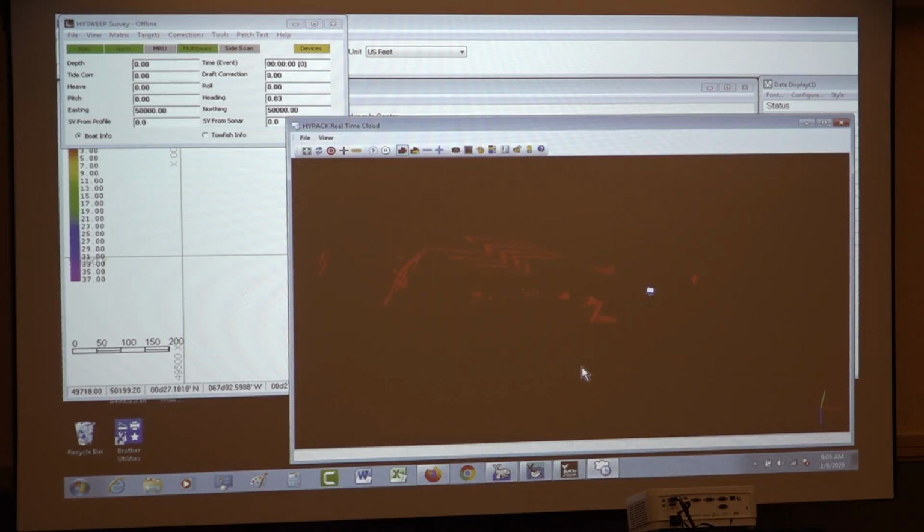And this also will be used, so if we were collecting multi-beam and LiDAR simultaneously, the real-time cloud window will be showing you both. It also paints the matrix with both. So you'll be able to see how far you're reaching up on the bank with the matrix as well.